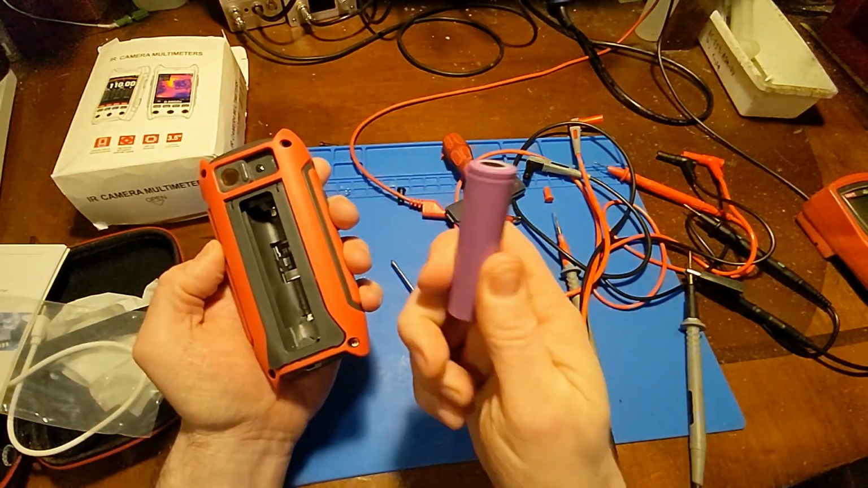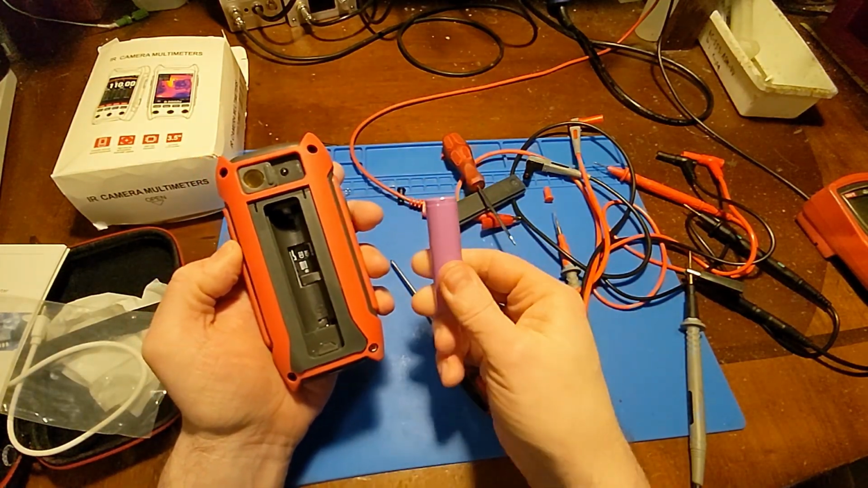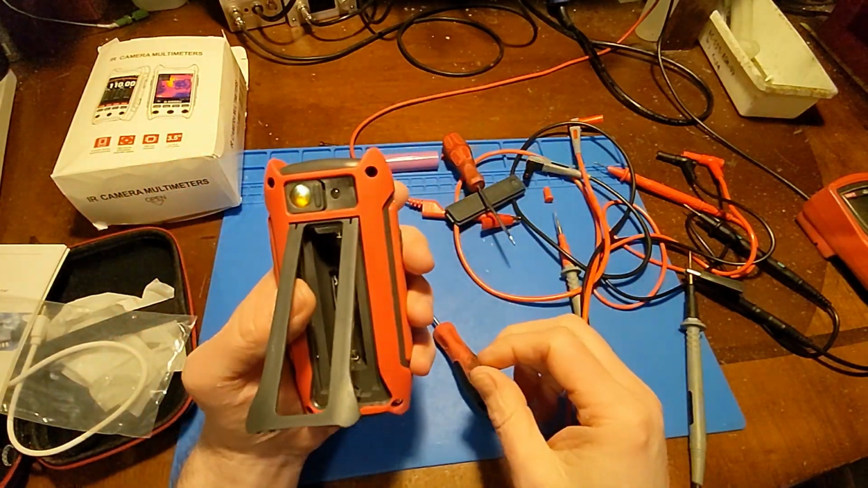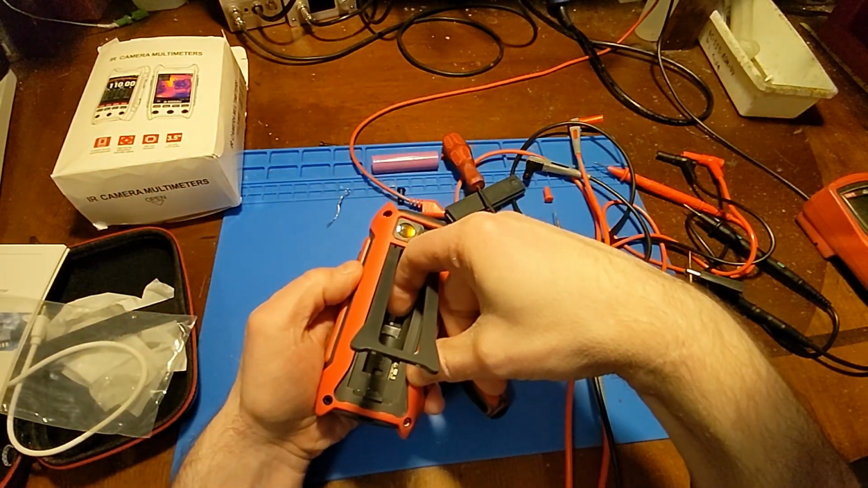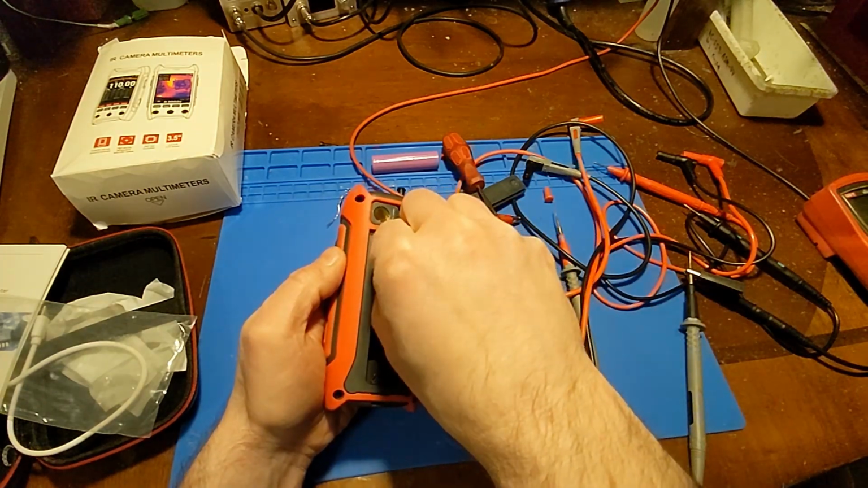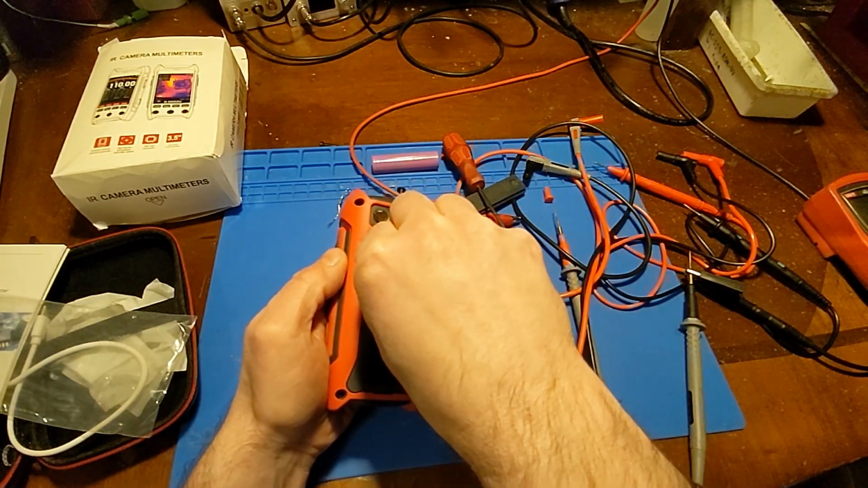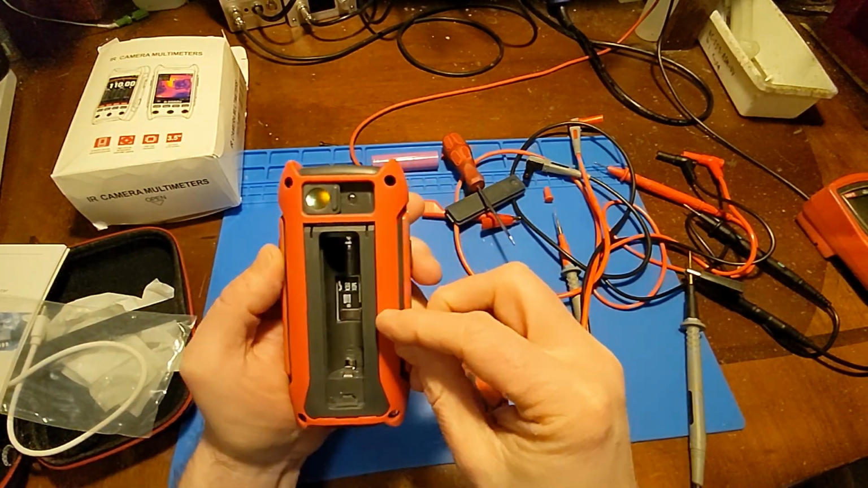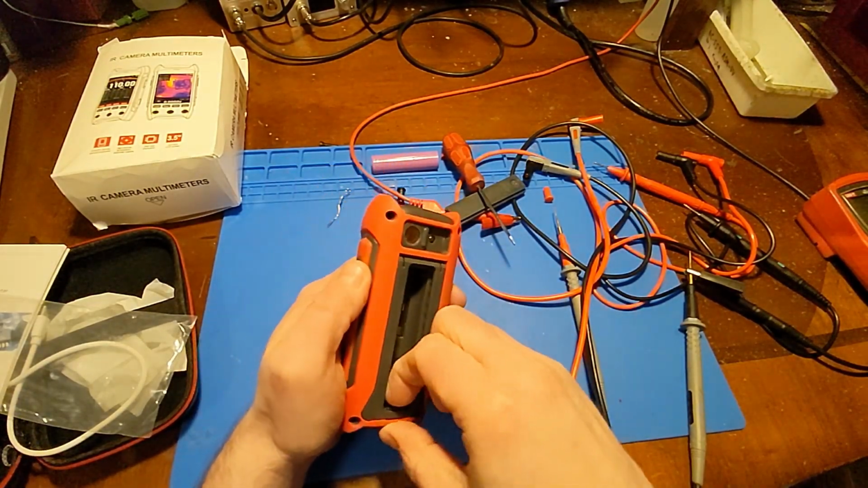So this is a perfect solution. I like this. It's rechargeable and it's easily replaceable. Very happy to see that. So there is the SD card. I wonder if I just slide that up. Oh, I'll find that out later when I upload the image to the video.